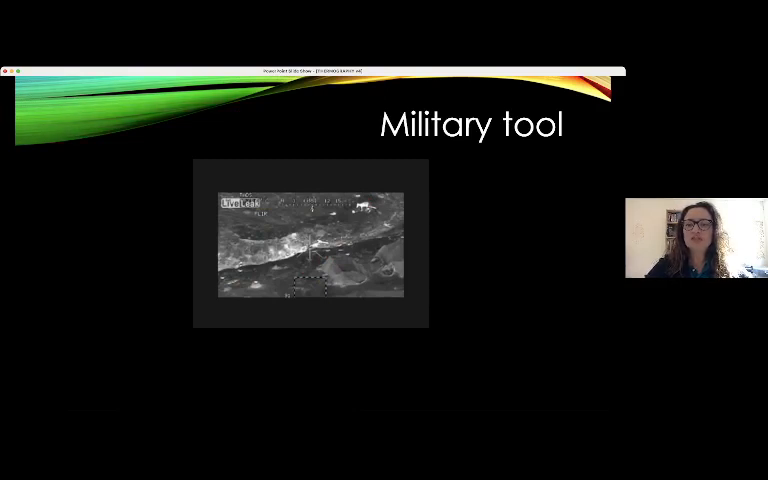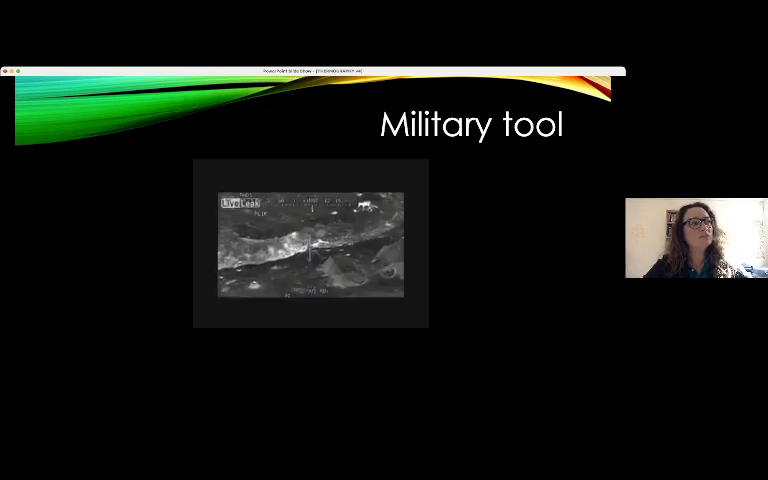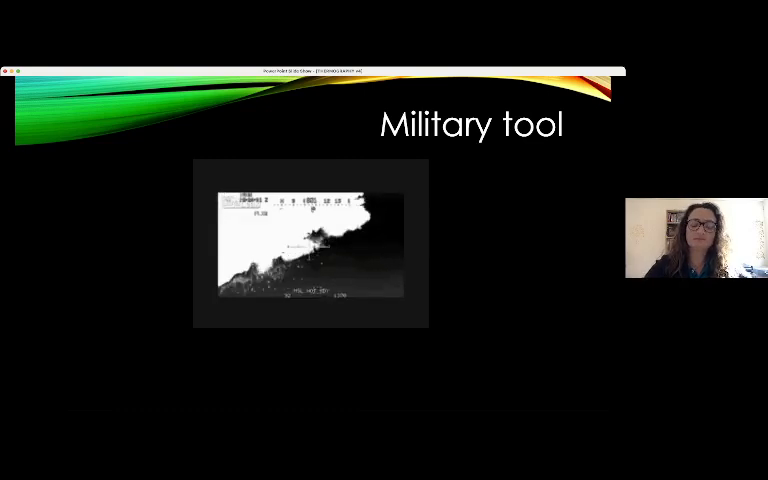This tool was designed in the Second World War by military forces as a tool to recognize and search for enemies. So it was a tool used by military aircraft.